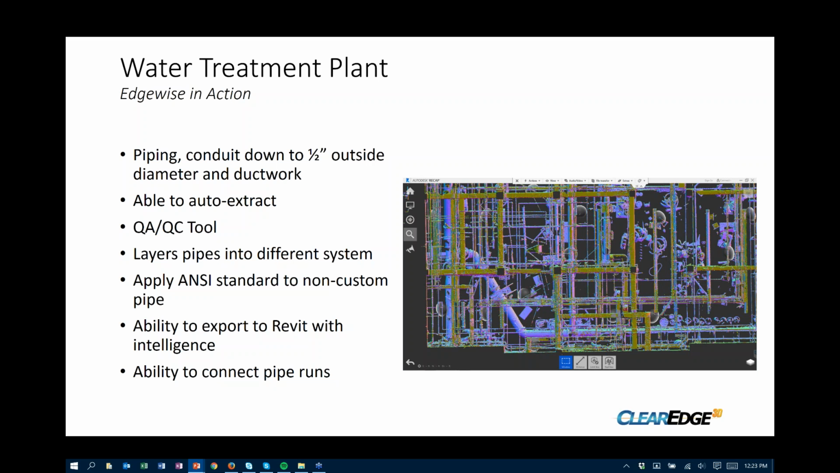But then the other piece of this is the ability to connect pipe runs. Very much like the QA/QC tool, you can actually go through and it will show you where there's either missing data or areas that it didn't capture automatically, and you can look at it, verify, yes, this is in fact a pipe that should be connected, and you can have it connect those for you. And again, you can go through a QA/QC process with that. So it is a very good tool for that as well.